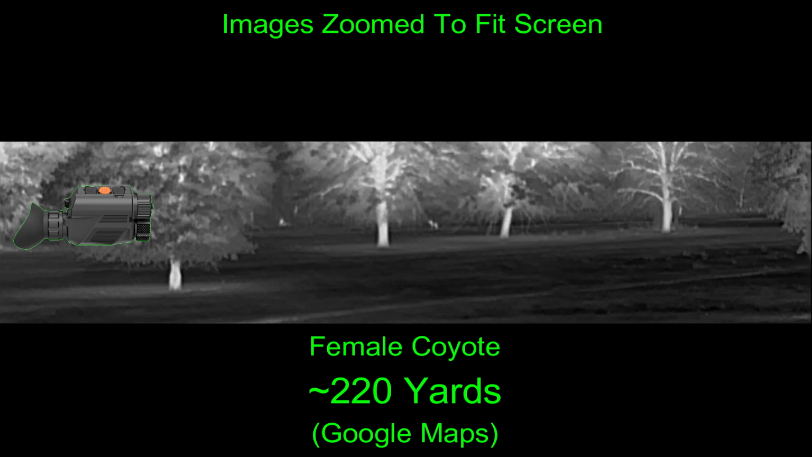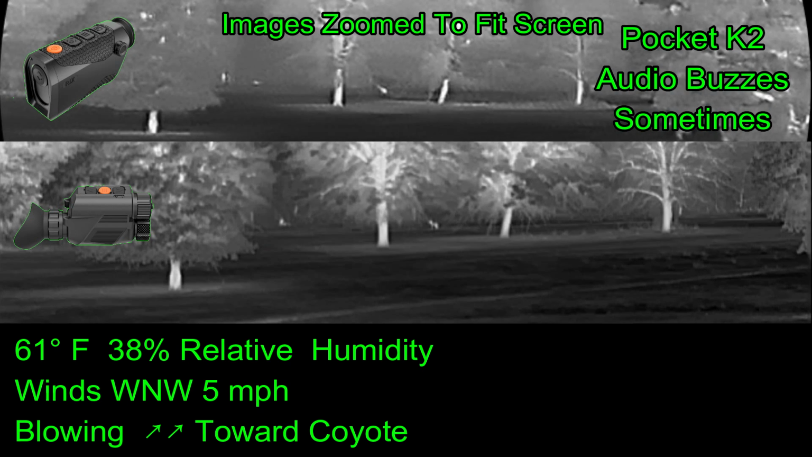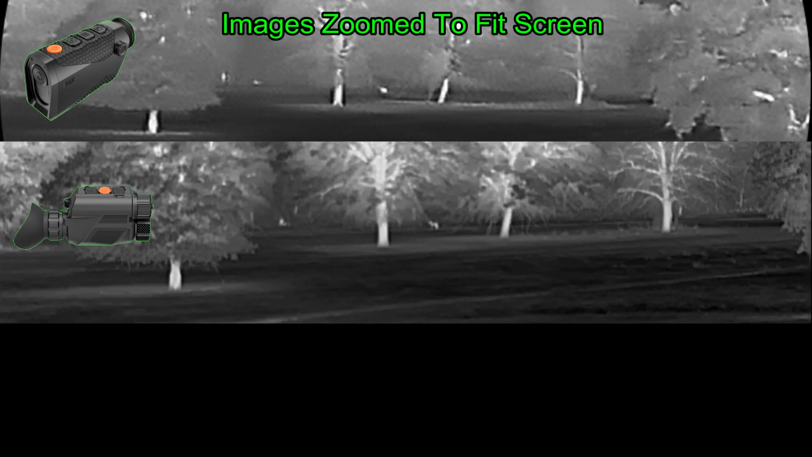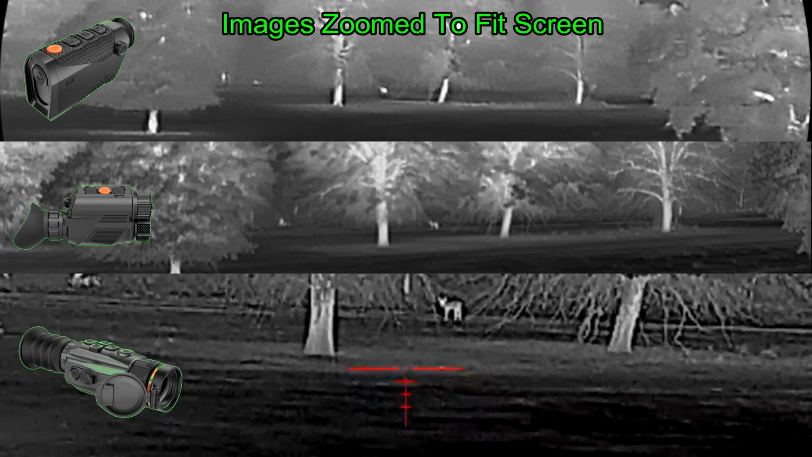The view that you see in the middle screen is from the Stride ST6, and the coyote is there at about 220 yards. Now the Stride ST6 does not include audio, so this is completely silent except for my jibber jabber. Now coming online with the Pocket K2, you hear the little buzzing in the background. The audio quality on the K2 isn't all that great, but it is fine for documentary work, and the buzzing does fade away and you get a nice clear signal then.